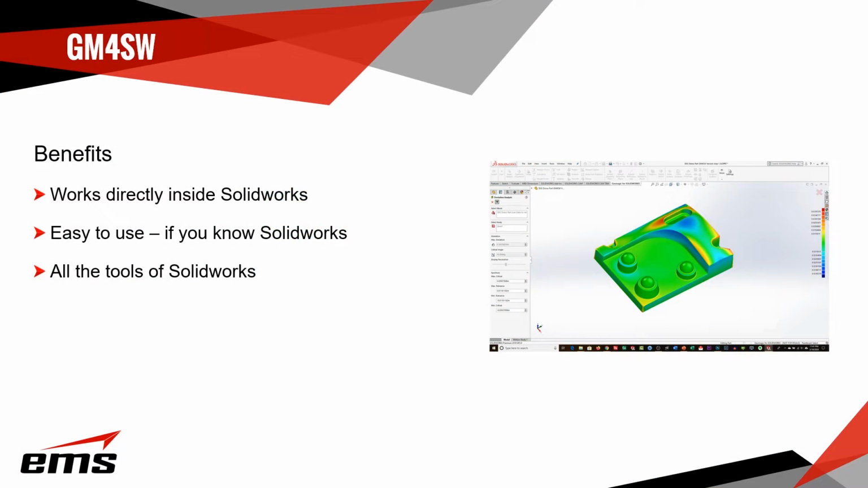All right, taking a look at the benefits of the Geomagic for SolidWorks. Well, the biggest advantage is it works right inside SolidWorks. So if you're already a SolidWorks user and want to start doing 3D scanning, or even if someone did the scanning for you and sent you the scan data, you already know SolidWorks. So you've just got to learn some additional commands.